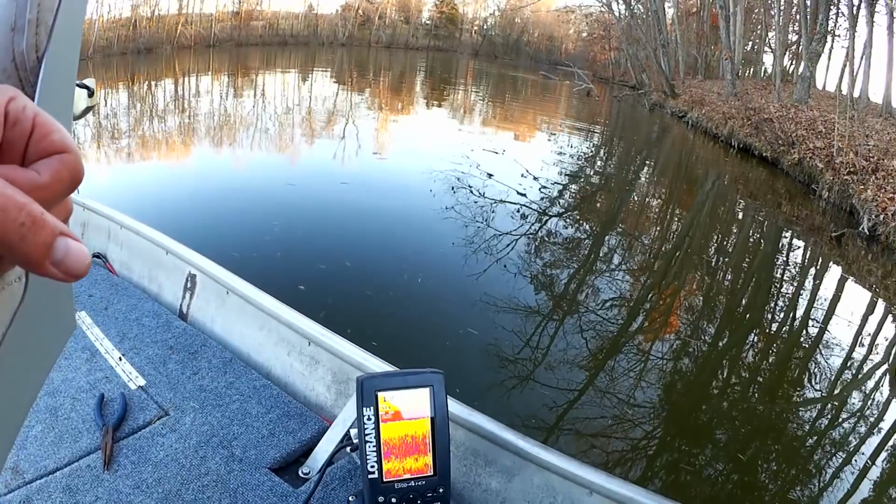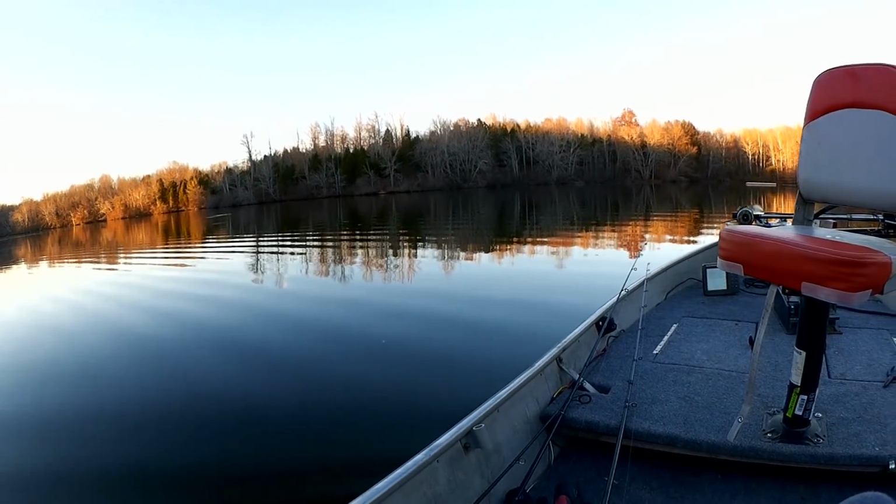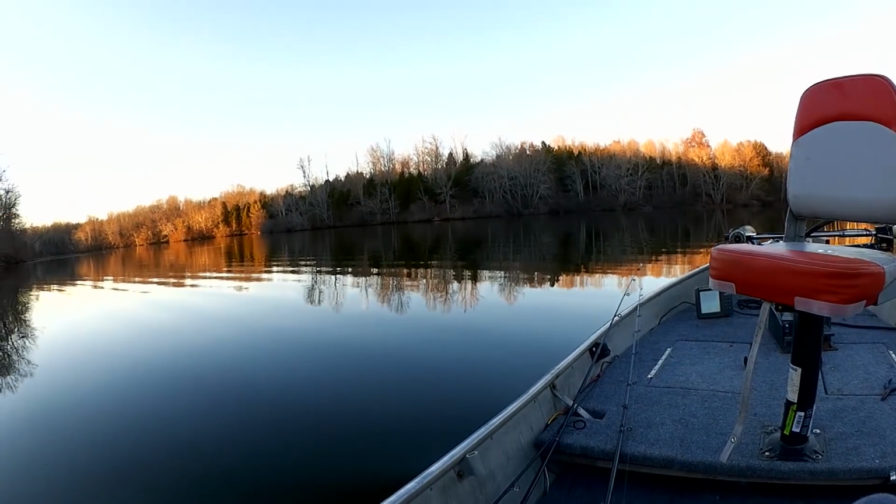Wow, that was exciting. All right, I got to get it back on the trailer now. Wow, that was awesome. First time out in the boat in a long time, and I got one. Nice big bass. He inhaled that thing too.